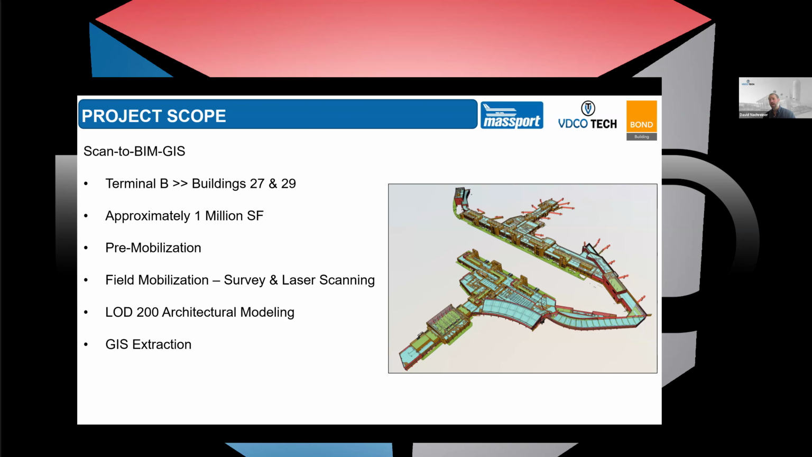And then last but not least, GIS extraction. We're going to talk about GIS today, but we are in the throes of that process now, specifically on Building 27, getting it into a GIS compatible format, and pretty soon Building 29, as we close out this initial work order. Ali or Sean, anything to sprinkle on top regarding just overall general project scope for Terminal B? Nope. I think that's a good overview. Okay.